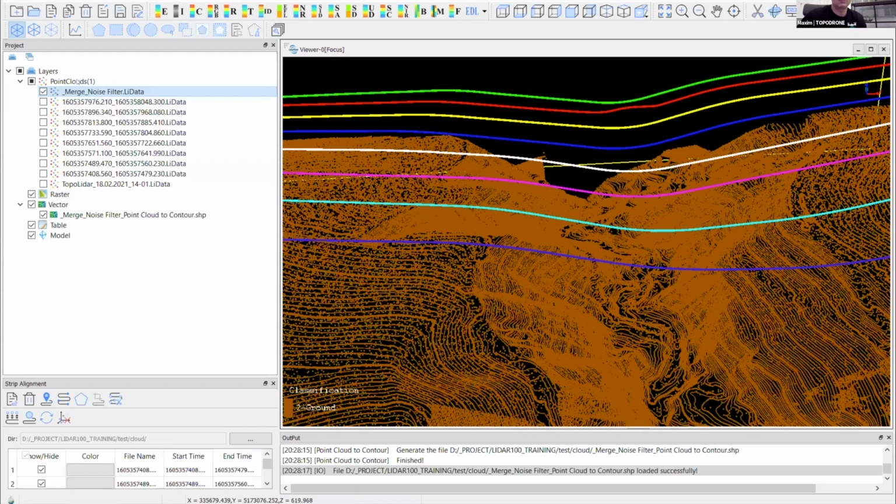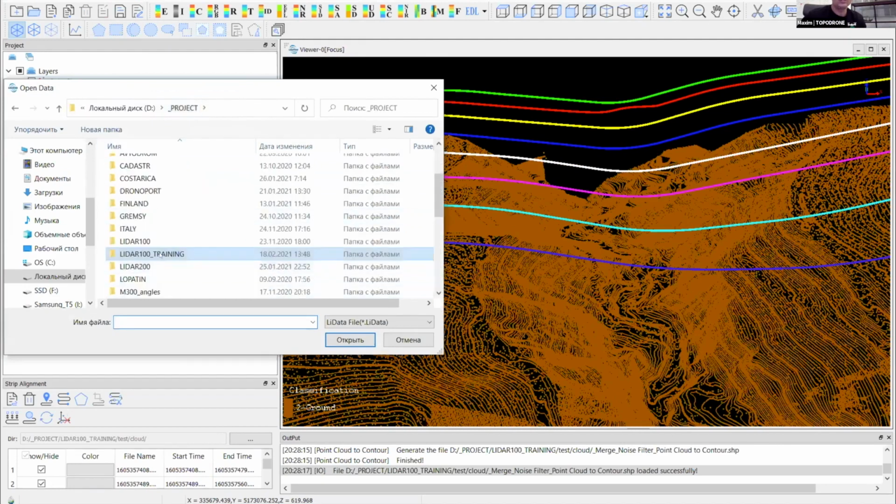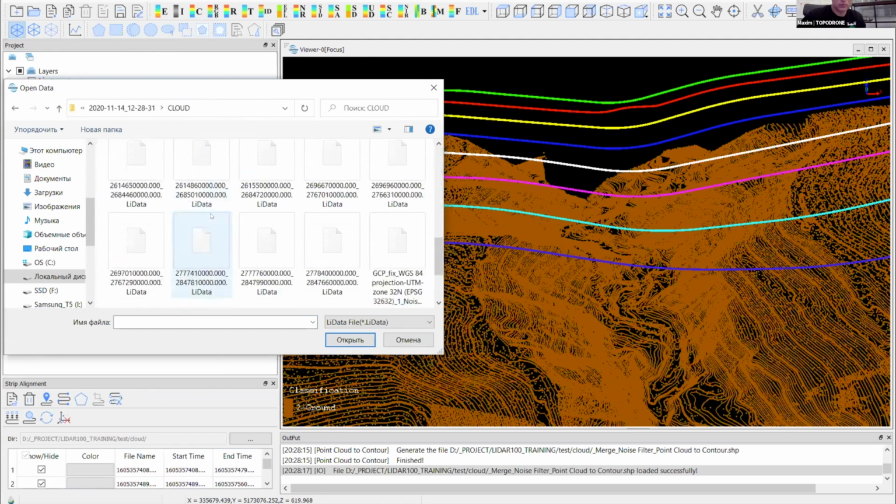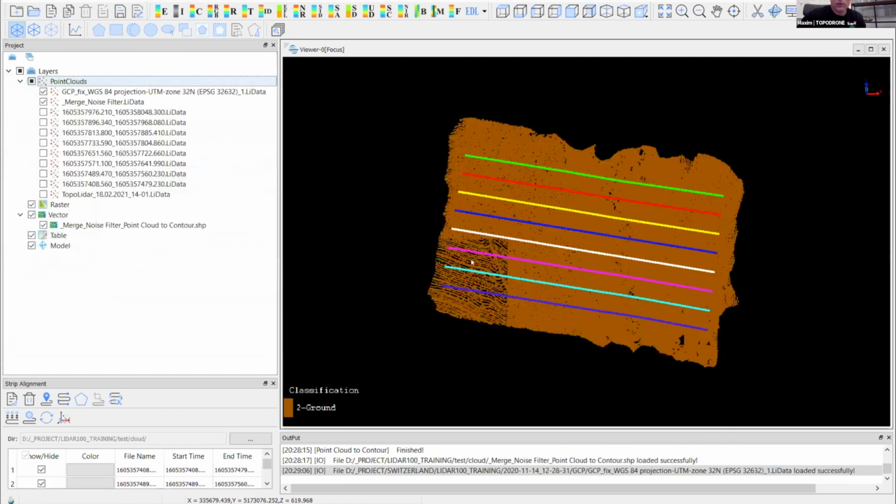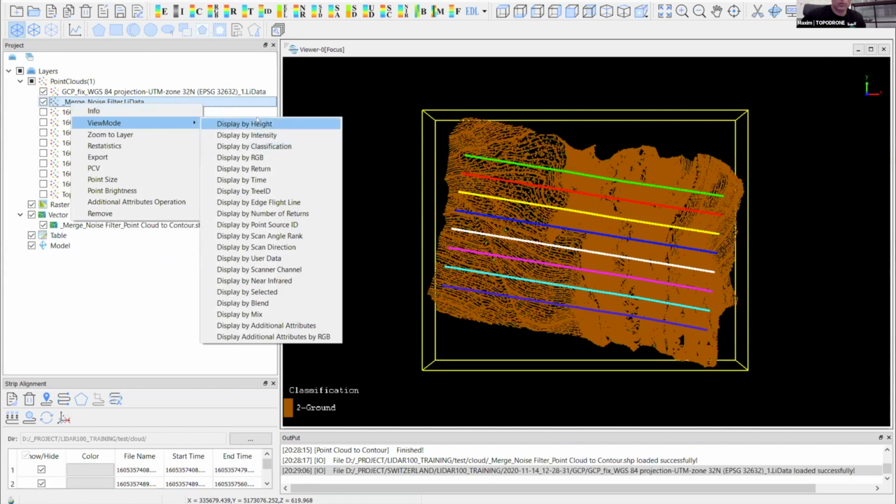I just load some ground control points. As I already said, the ground control points were measured together with our client, and you can talk with our client as well, that it was measured in an appropriate way. And let's check the accuracy of the ground control points.